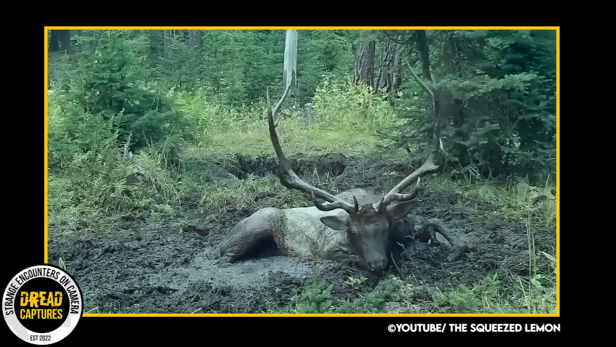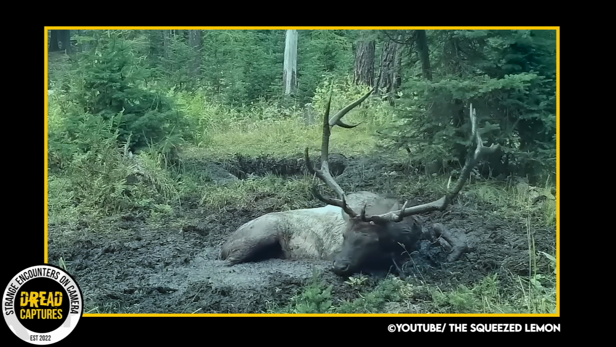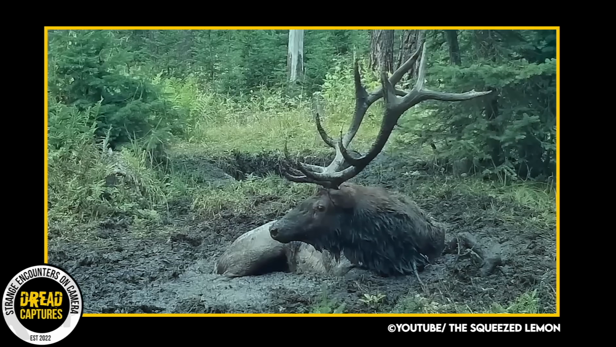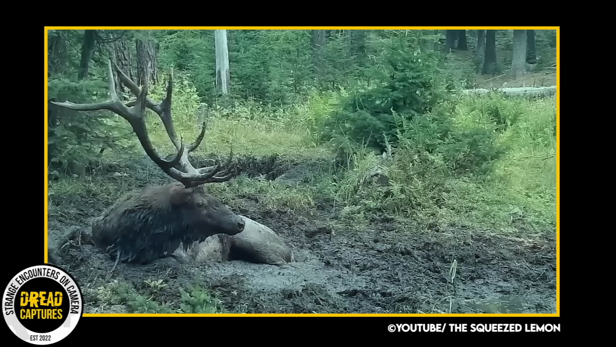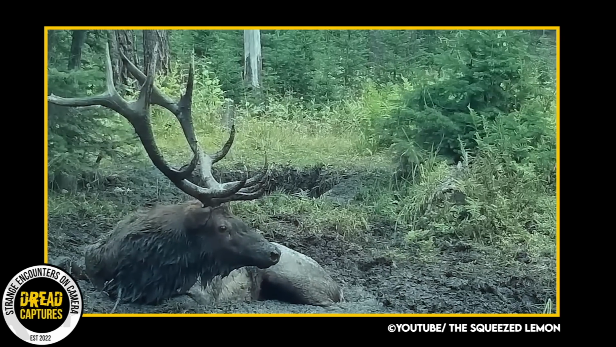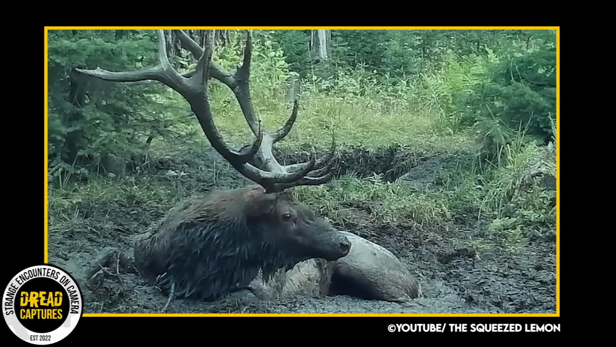In this video clip captured by a trail camera, a 6-point Oregon bull elk has fallen into a wallow, and he can't get out. As the footage shows, the elk is attempting to free itself from the sticky situation, but he's just too big and heavy to do it alone.